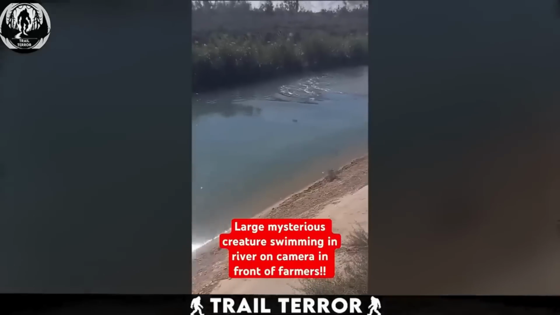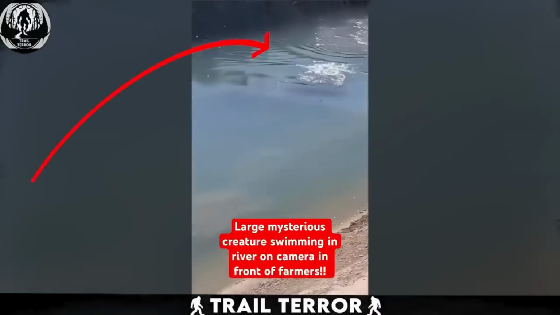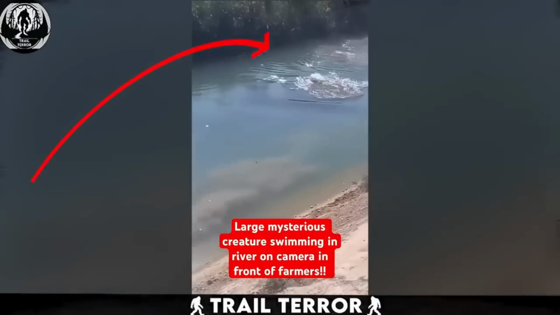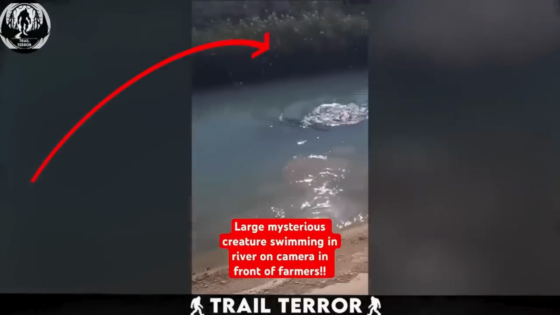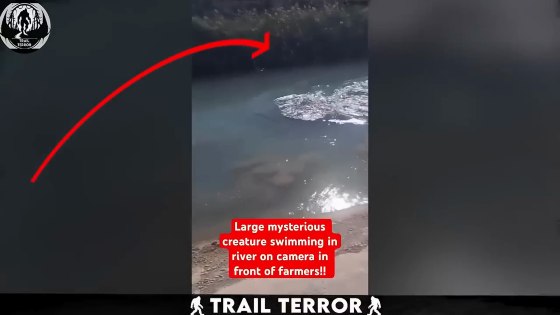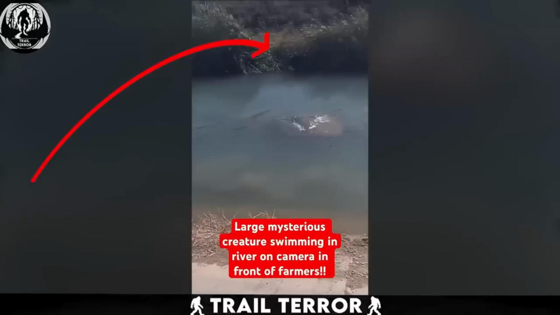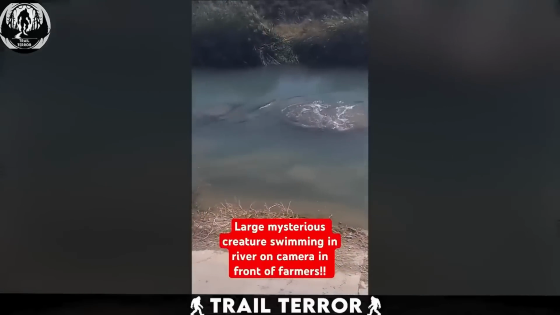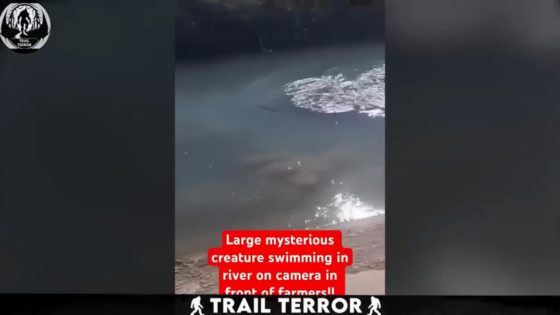Filmed by farmers, this footage shows a river with something bizarre swimming beneath its surface. In the video, we can see the river water being disturbed by a large unidentified object. The sizable ripples and waves indicate that something substantial is moving through the water. We can hear the farmers expressing their distress upon witnessing this creature in their river.